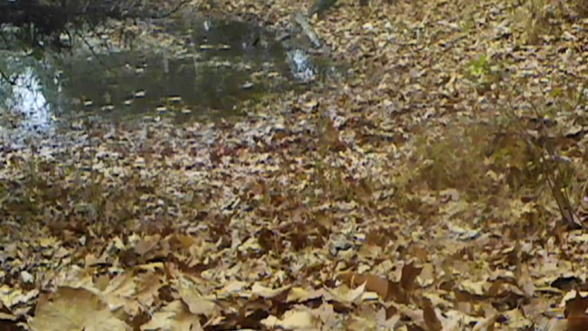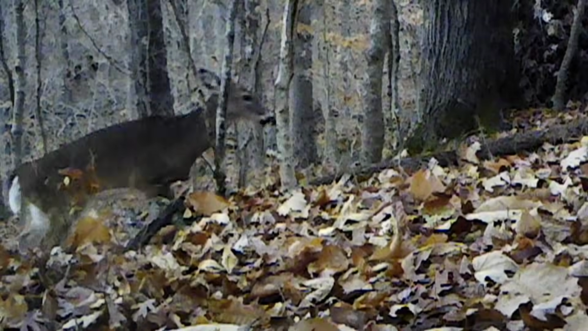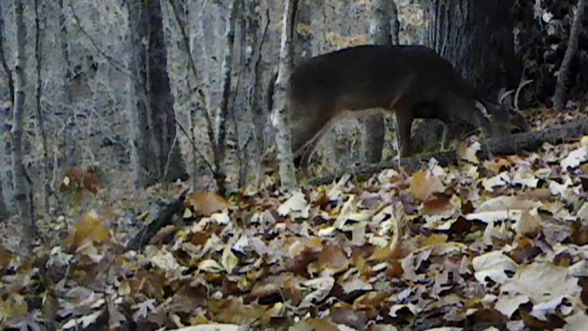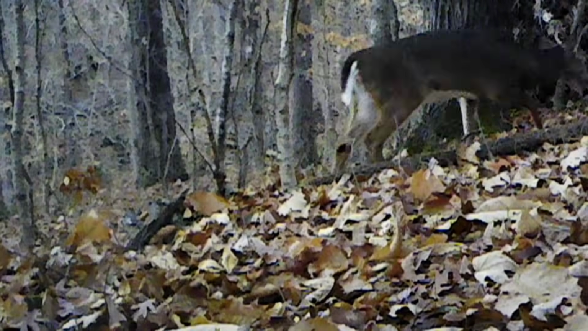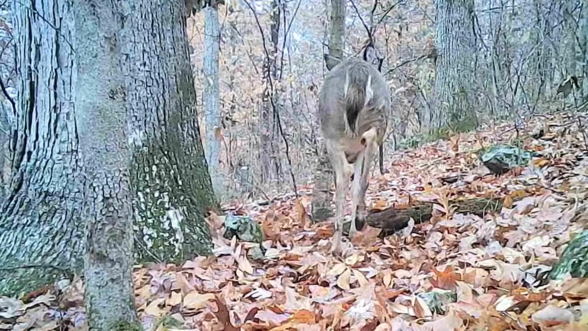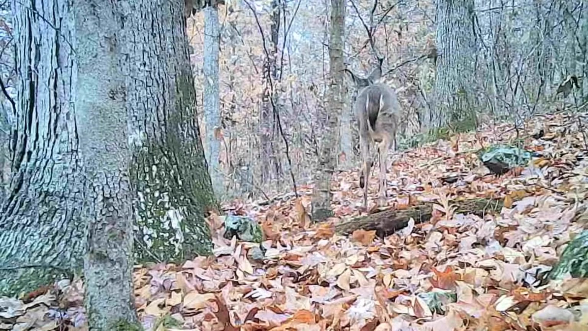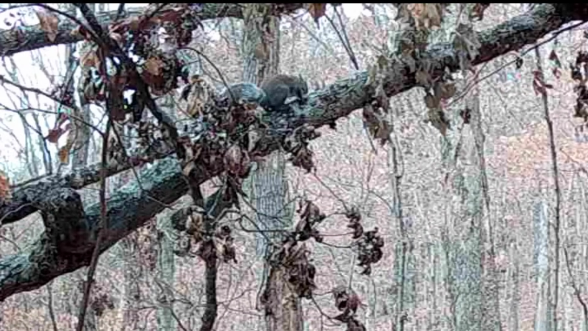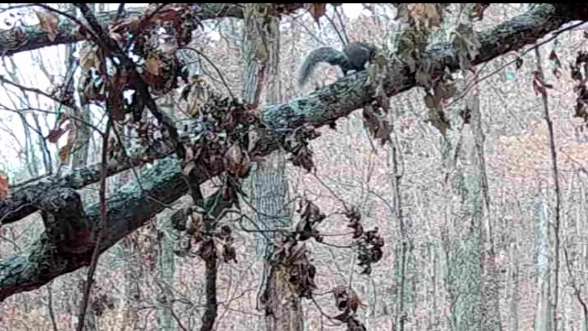Out in the woods, the old young bucks is still just browsing along come daylight. Another day unfolds here, and them little old young fawns, they're grown up, but they're about on their own. But it's time for the squirrels. But they're into everything here on a wet morning.